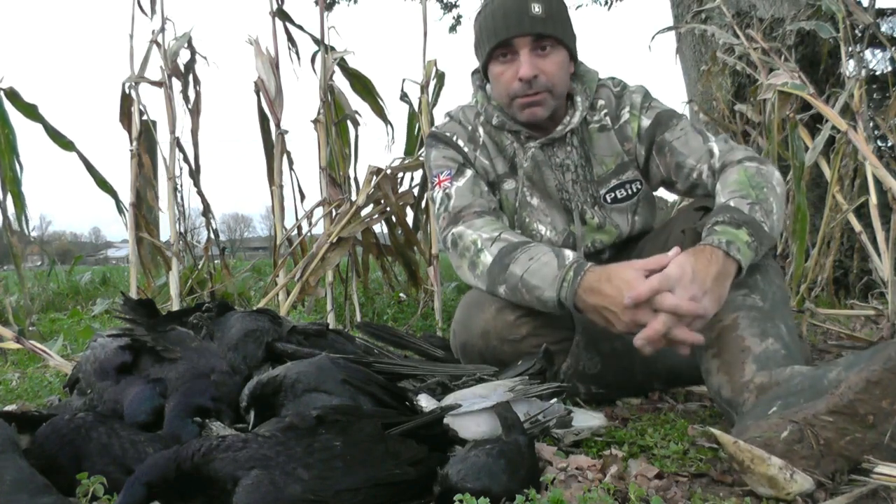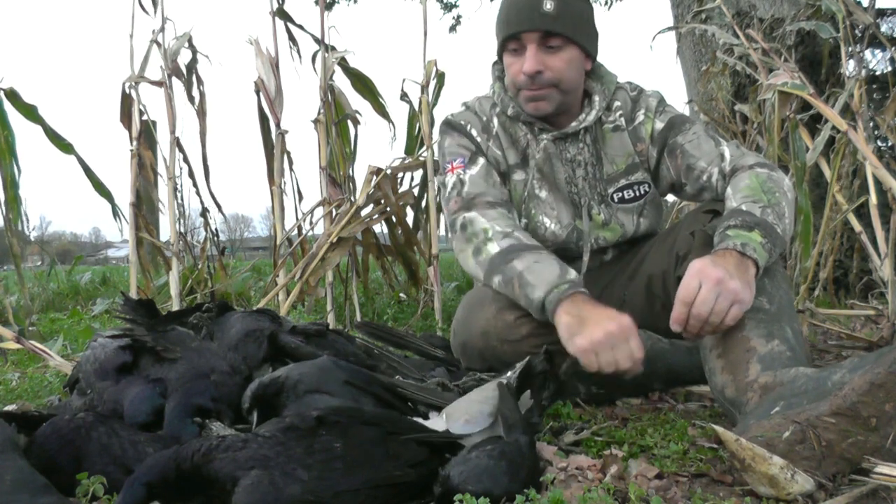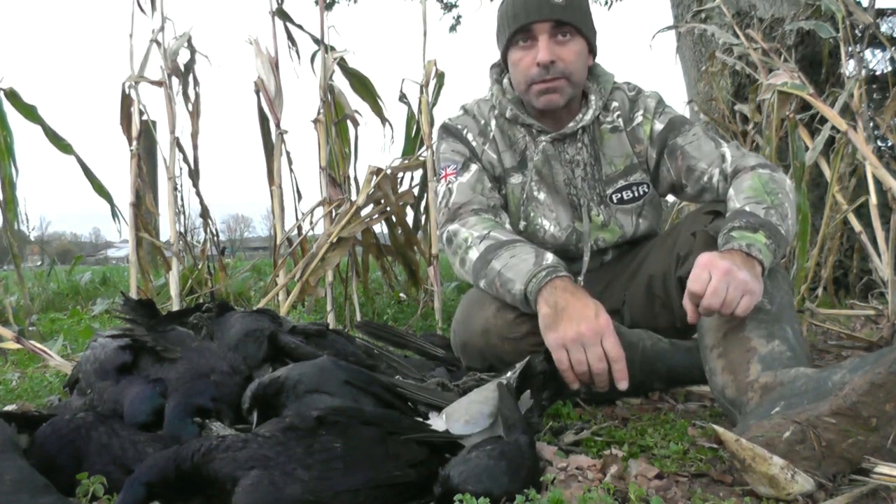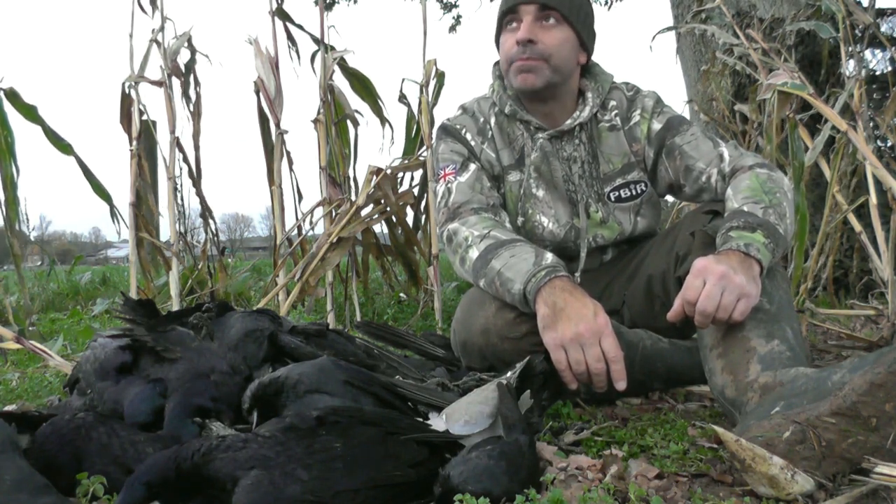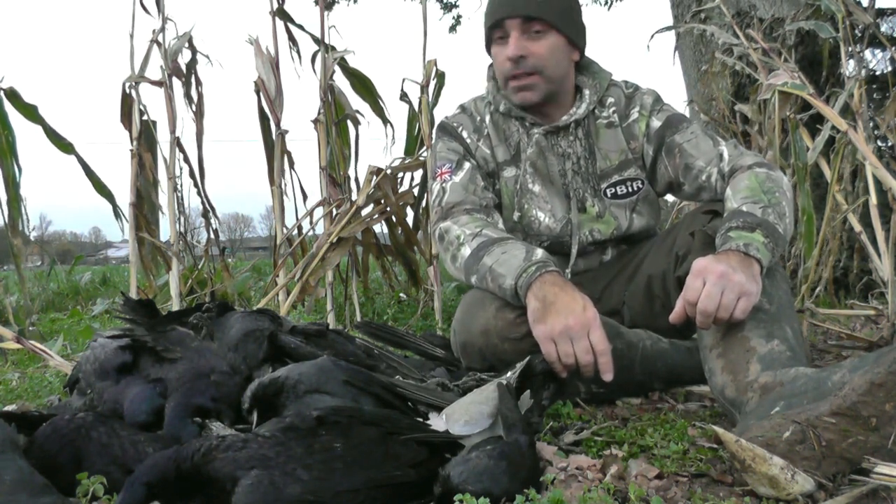Okay, so I've had a good afternoon. I had 27 crows and a collared dove. So it's good to get rid of that lot. There's a mixture of crows, jackdaws and rooks there. All a bit of a pest here, and there's a good number of all of them here. They're still coming in now. So yeah, not too bad.